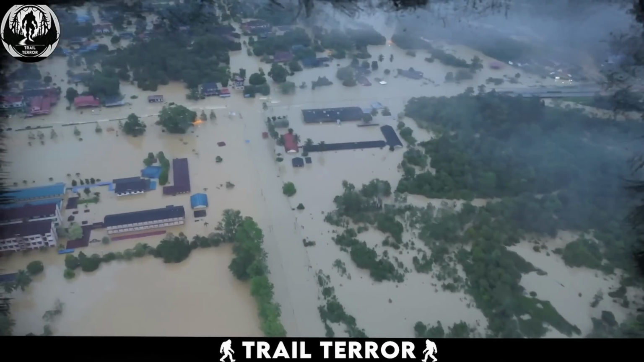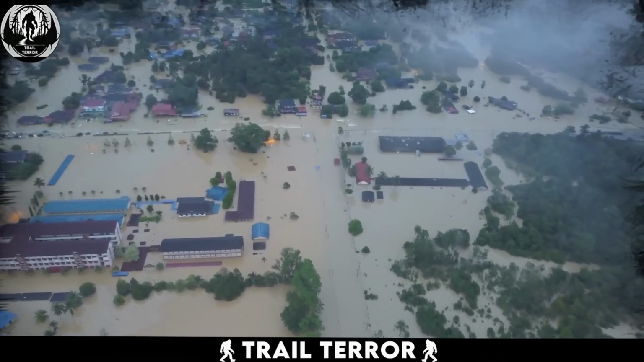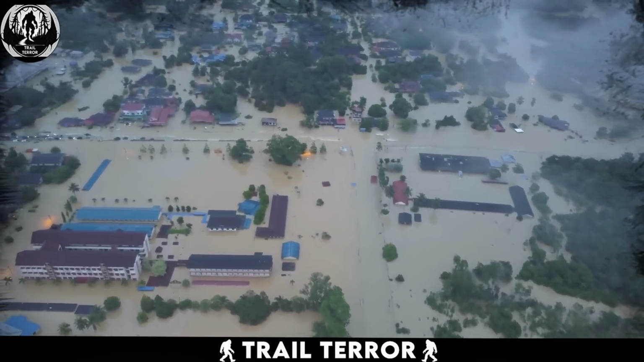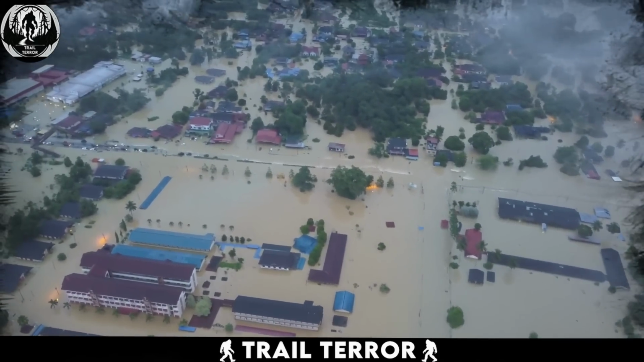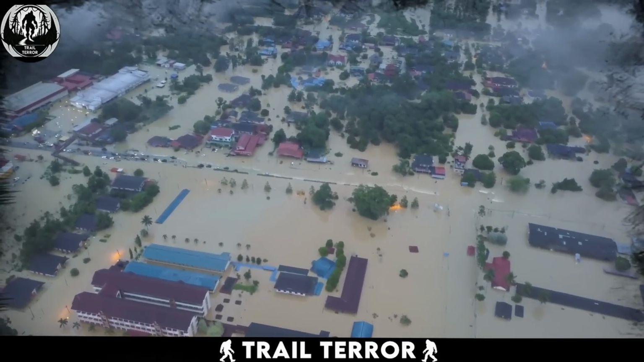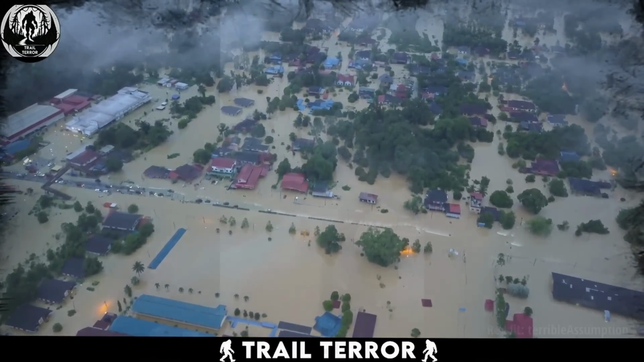We've all seen those jaw-dropping flood videos where rushing water sweeps away cars and entire structures. But have you ever watched someone stuck inside a truck, right in the middle of it? Let me tell you, it's terrifying.